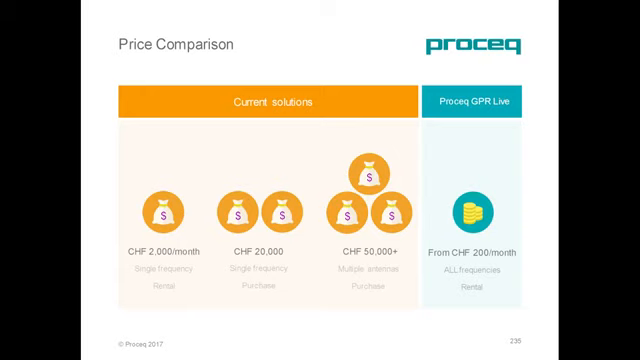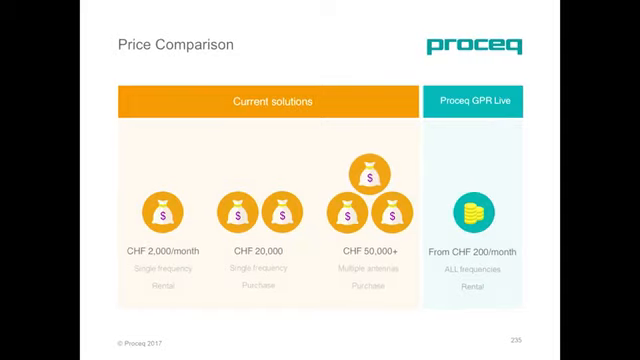You can get hold of one GPR Live and enjoy its full functionality. This is more cost-effective than any of the solutions in the market. Allow me to zoom out to the full price picture.